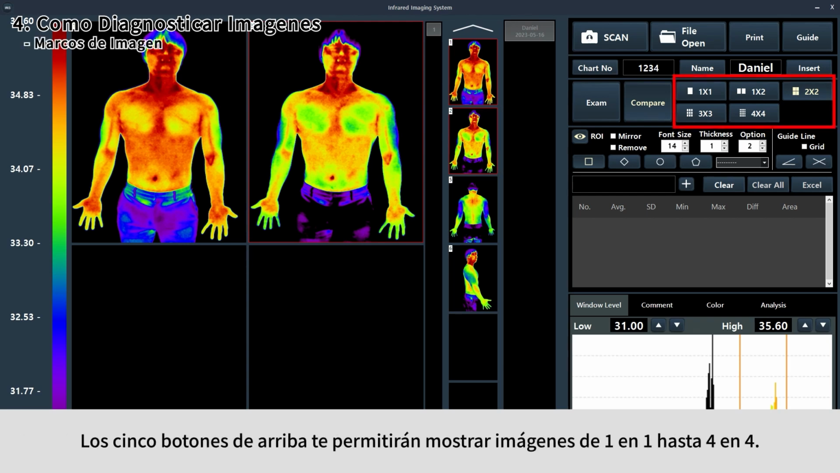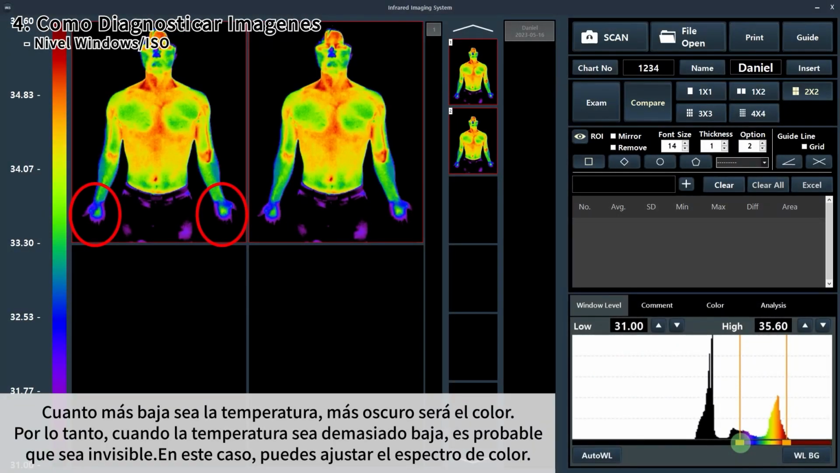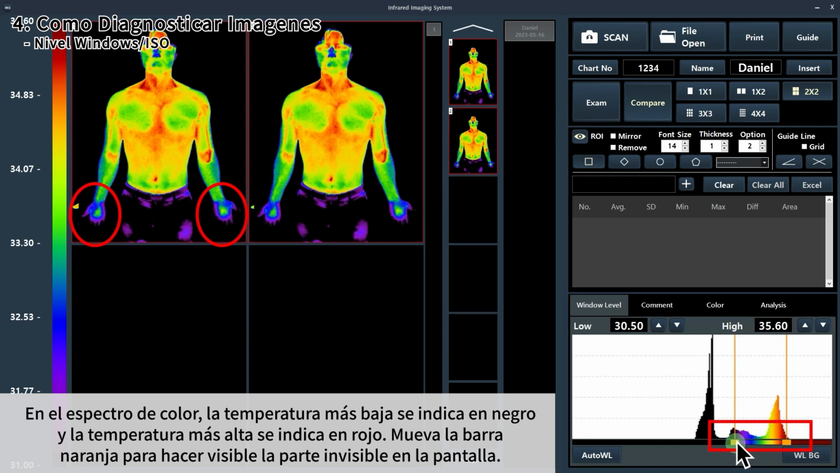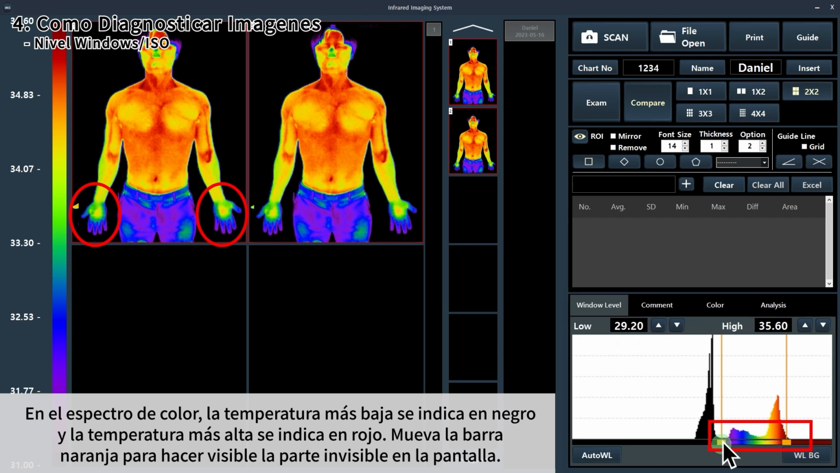The 5 buttons above will let you display images 1 by 1 to 4 by 4. The lower the temperature is, the darker the color is. Therefore, when the temperature is too low, it is likely to be invisible. In this case, you can adjust the color spectrum. In the color spectrum, lower temperature is indicated in black and higher temperature is indicated in red. Move the orange bar to make the invisible part visible on the screen.